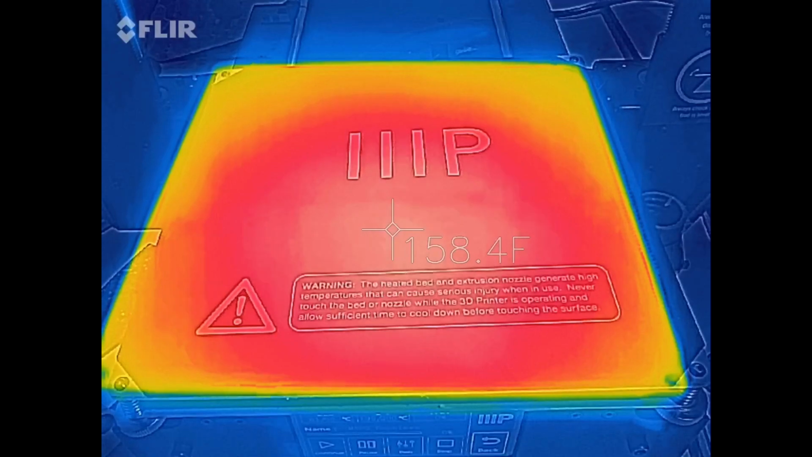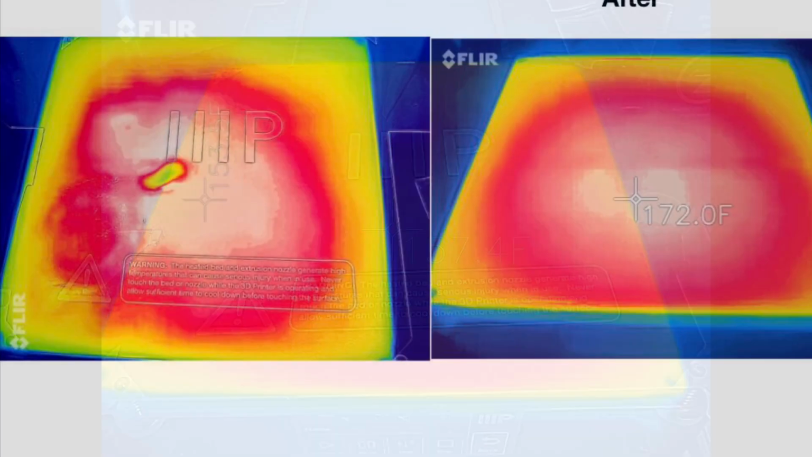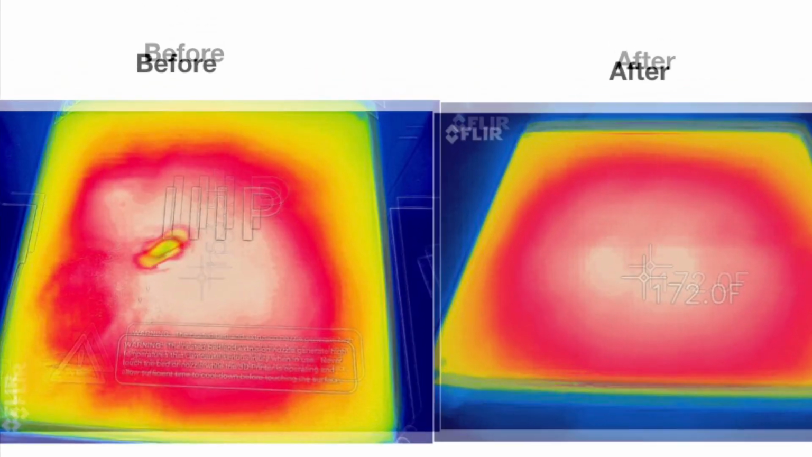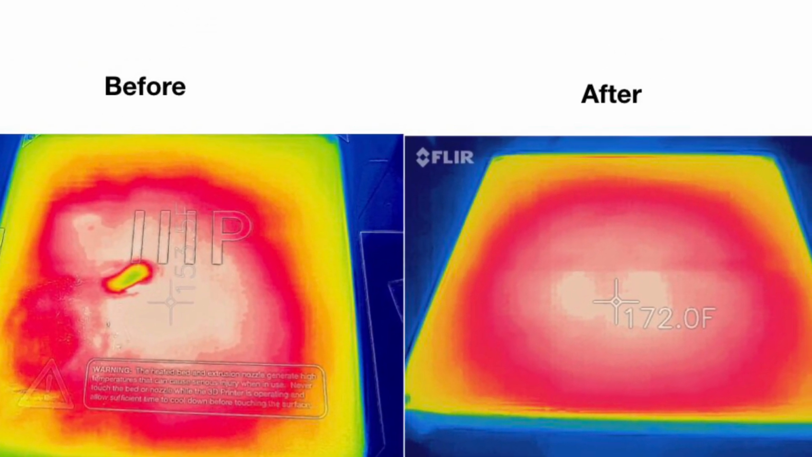So we'll try this. This is side-by-side still images of before replacing the build sheet and after, using the infrared camera.